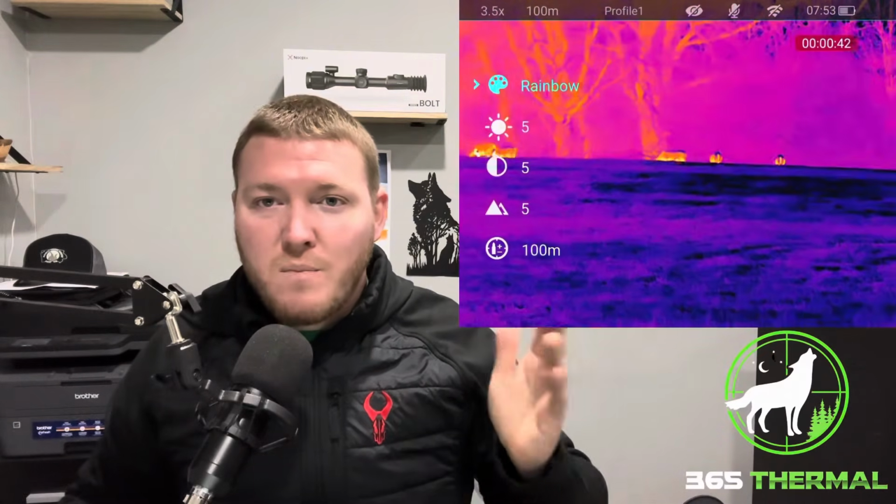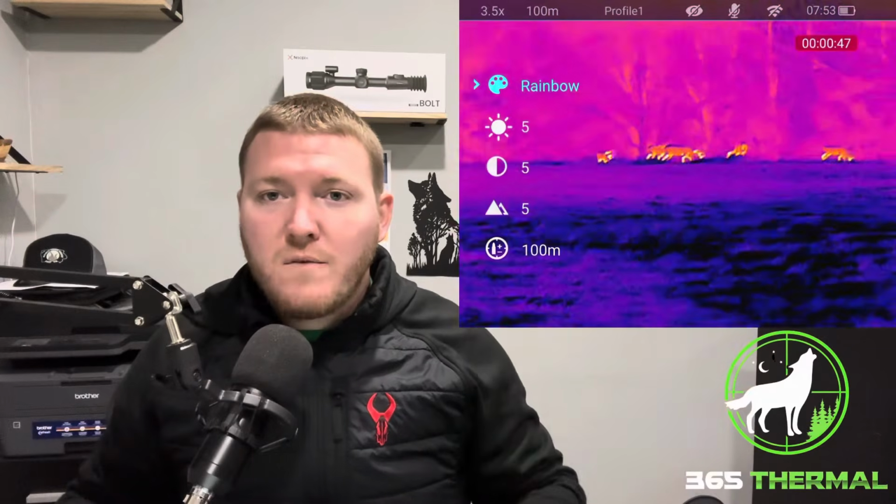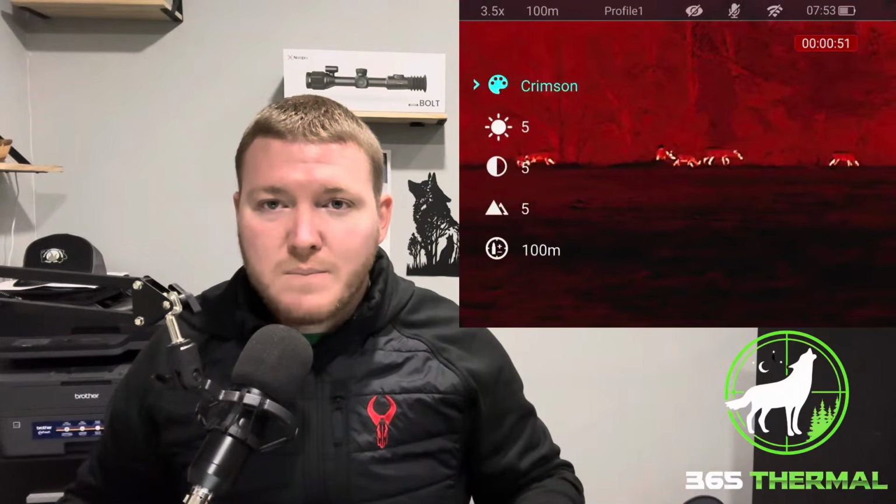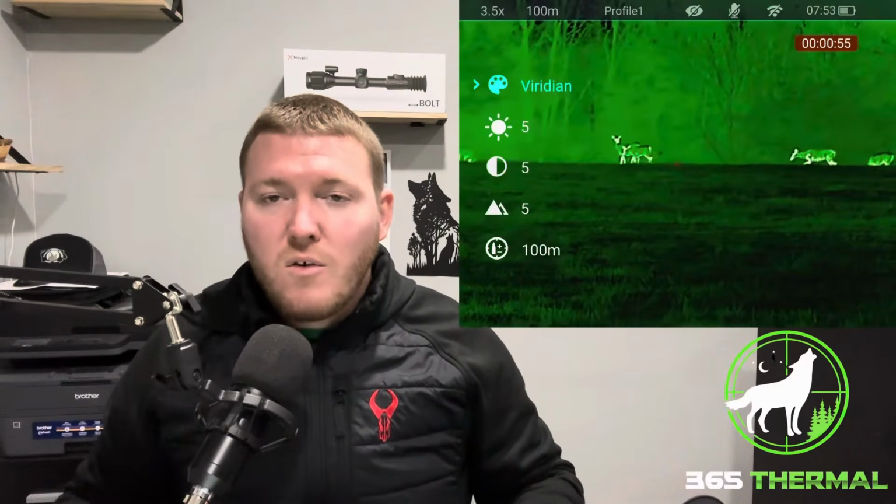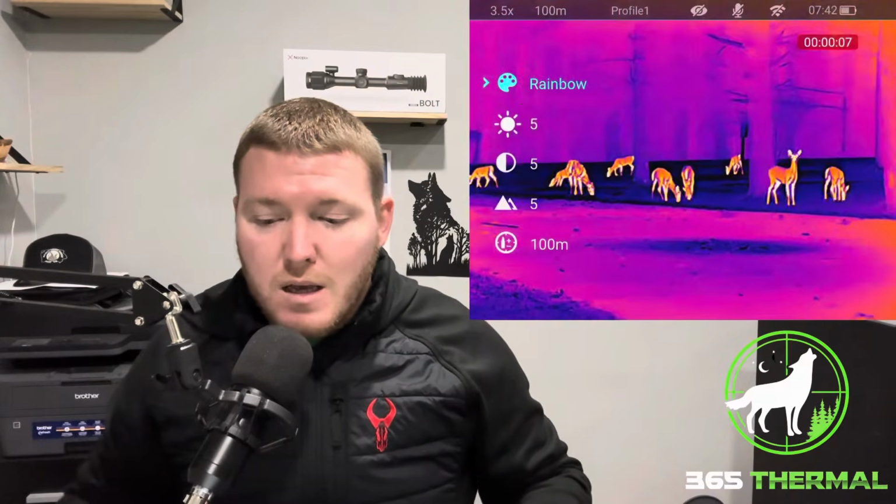3.5 base mag makes it really well-rounded for people like myself here in the Midwest or somewhere with open fields, open ground, and it's not overpowering. It's not a 4+ base magnification, but it does give you a little bit more distance with the image quality that it has. Realistically, I would say you're good, 250 at least for shots with this scope. And I think it's a great budget-friendly option for those in the market.